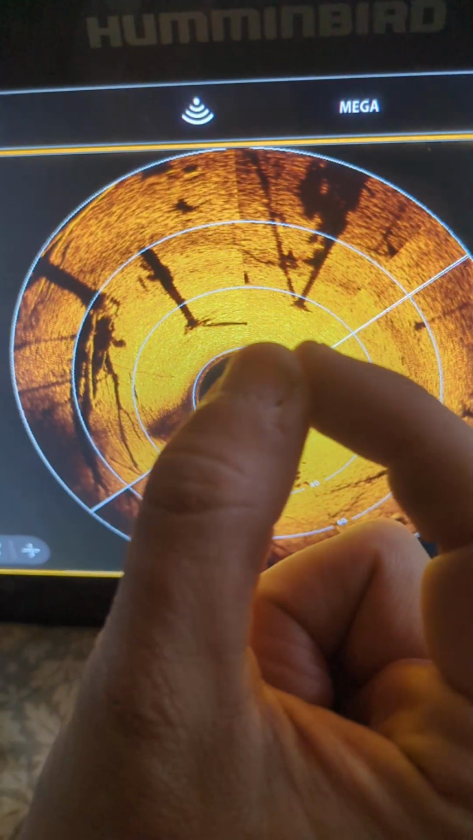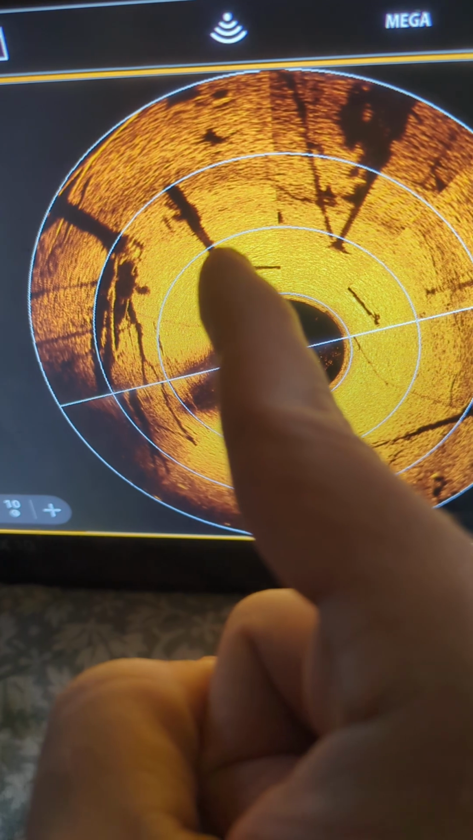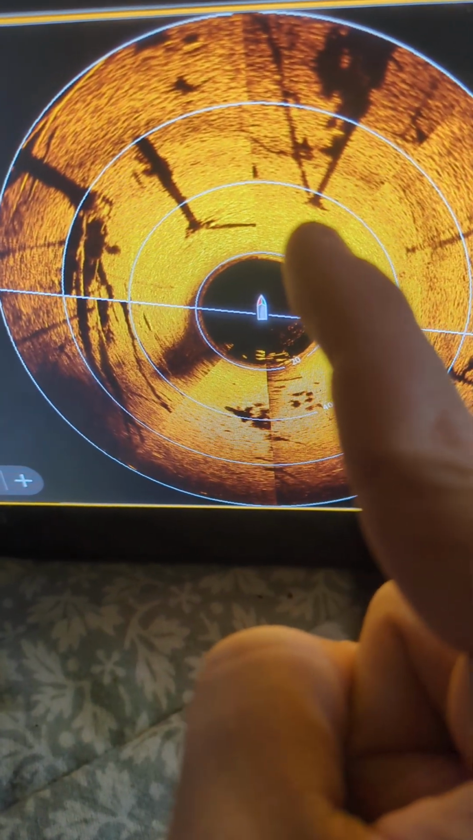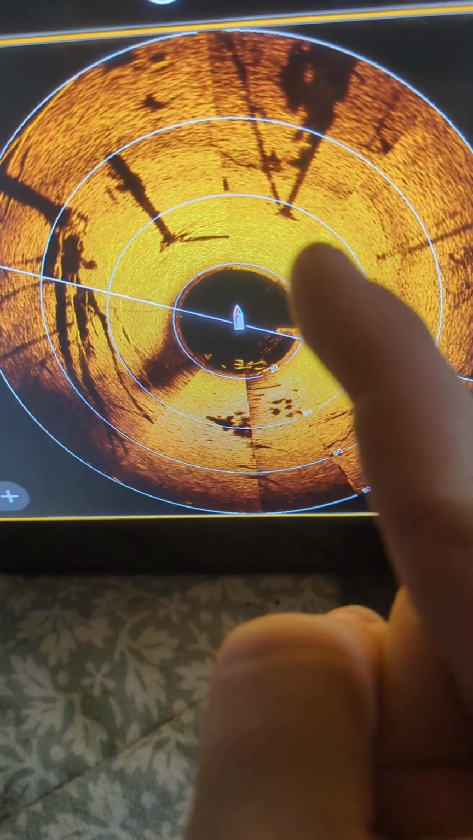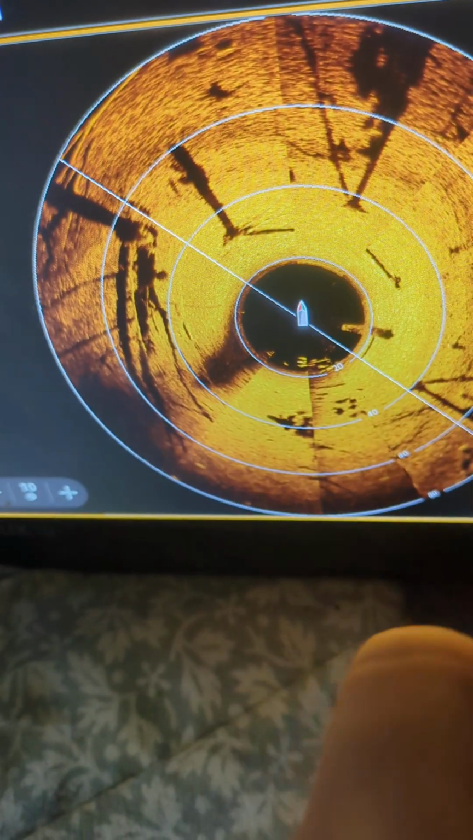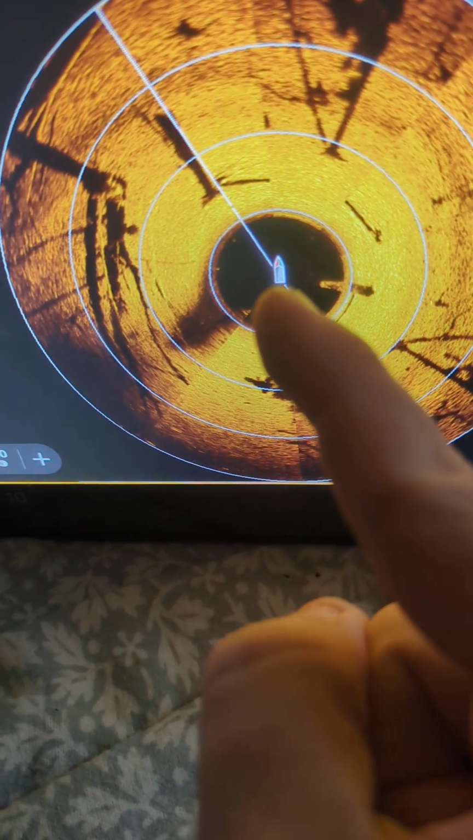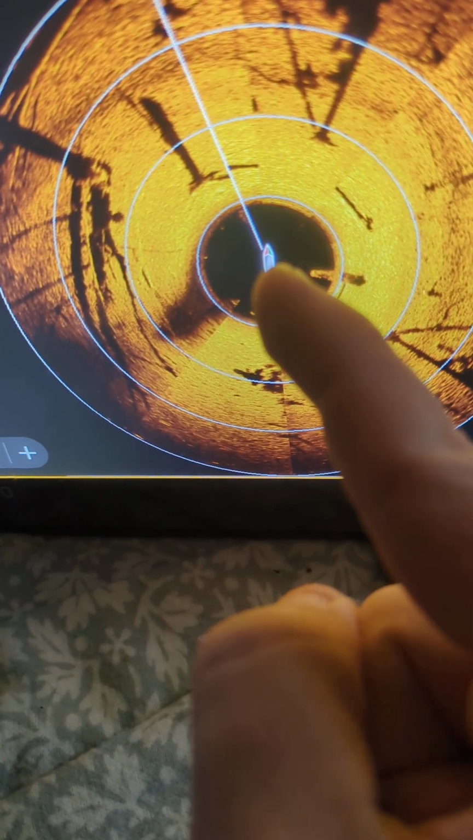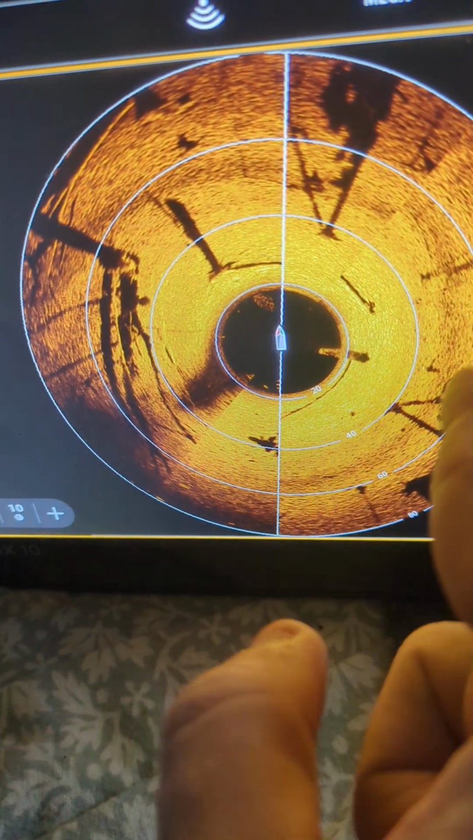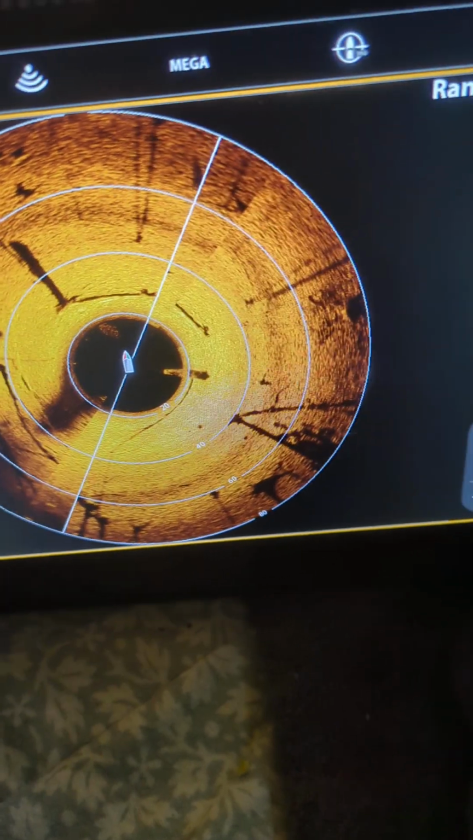Then you have 360 imaging. Instead of showing you the sides, it shows everywhere. And same thing, look at the shadows right here. It's a shadow. And this at the very end is probably a tree or a post sticking straight up, and that's the shadow. And then these rings, this tells you how many feet away from it they are. Depending on how big your boat is, this could tell you that's the back of it, but the back of your boat could actually be like back here. I really don't know how to read this either. My main thing is the first one and the second one I showed you.